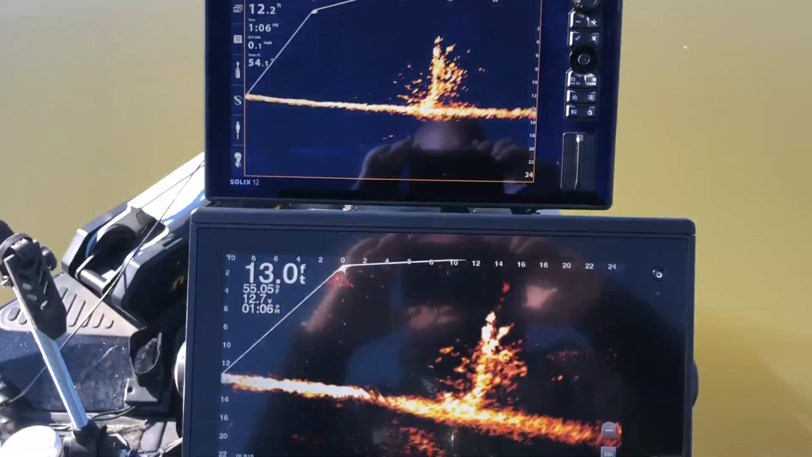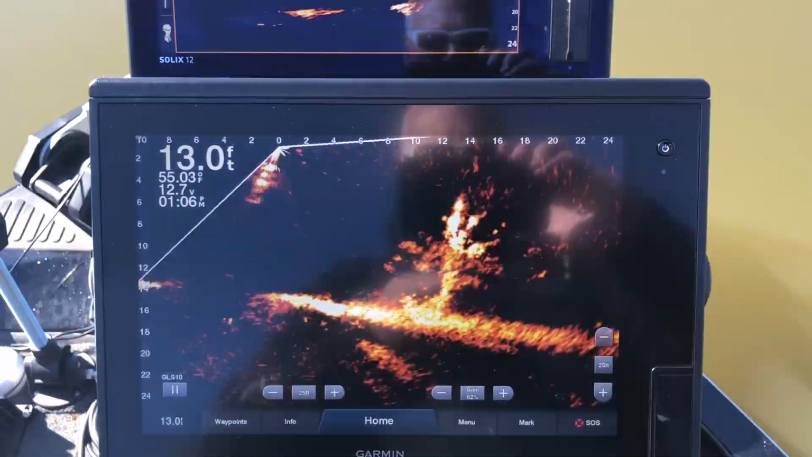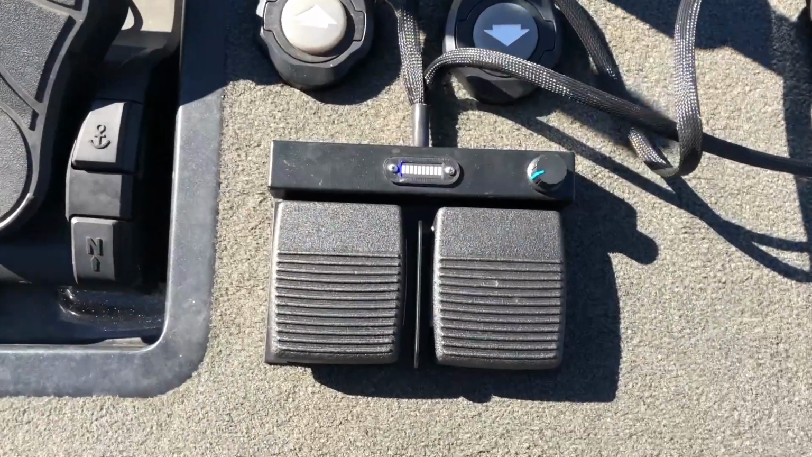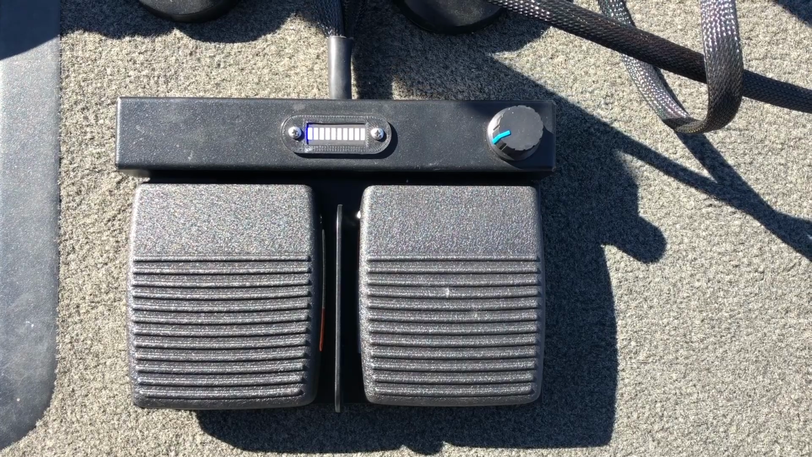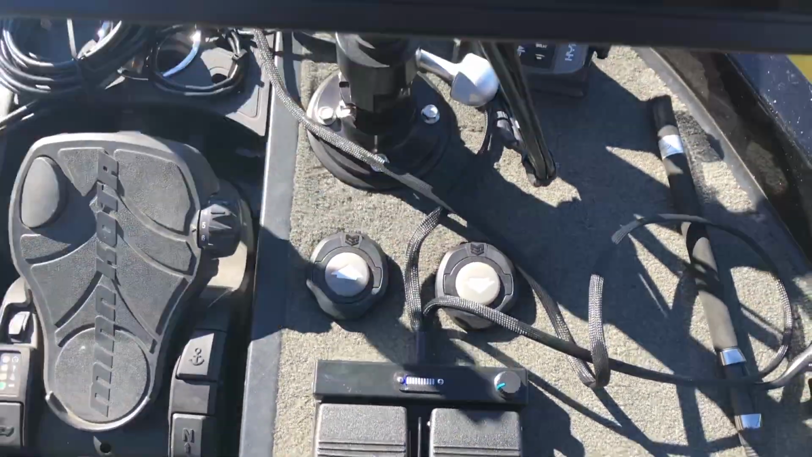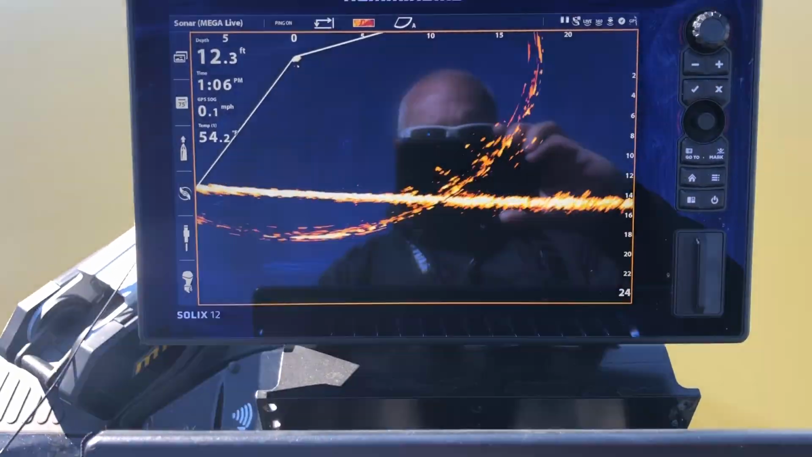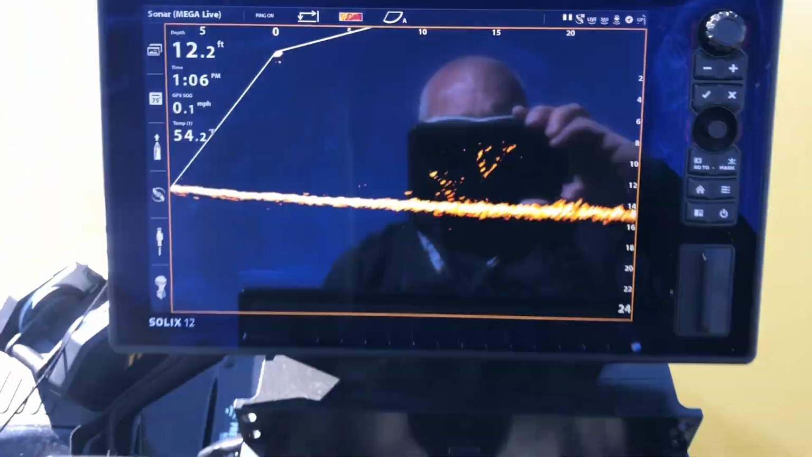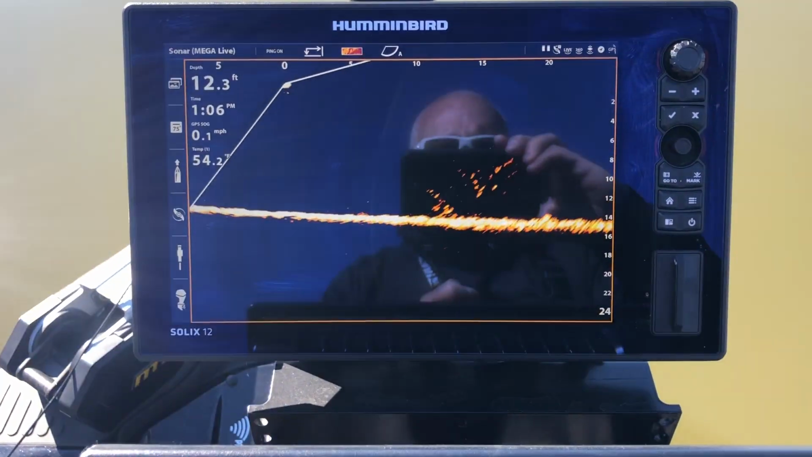So that way you guys can kind of see the difference between the two. Now what I'm doing is I've got the Livescanner down on the first light, which is almost the slowest speed. I think it goes half lights as well. And I'm using a trolling motor. Now see, the boat kind of drifted off a little bit. You can see both of them we've lost there. Now I'm going to take the remote control and I'm just going to bump it.